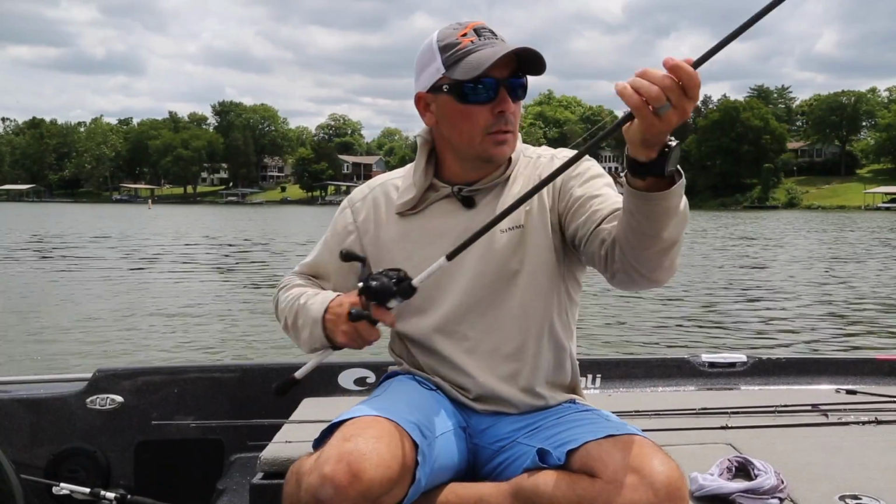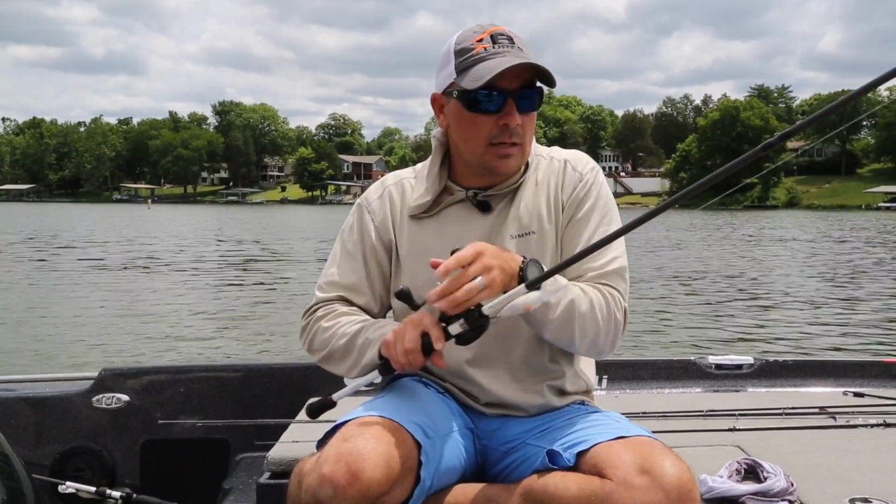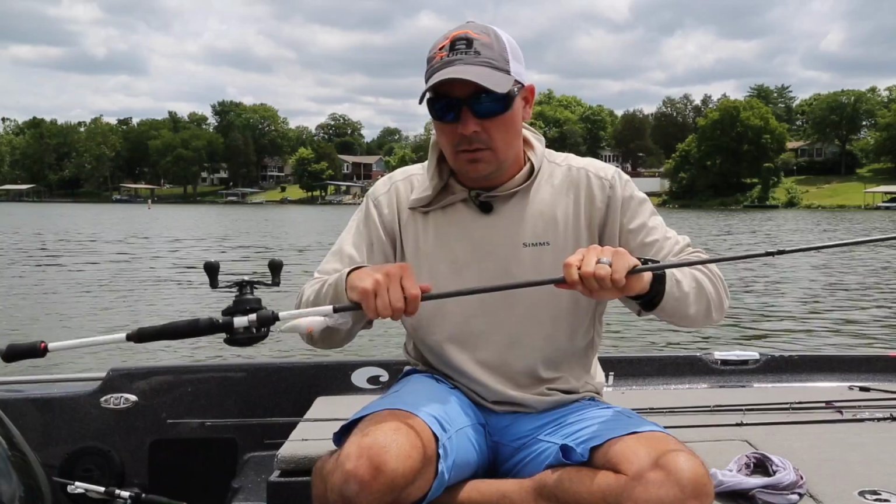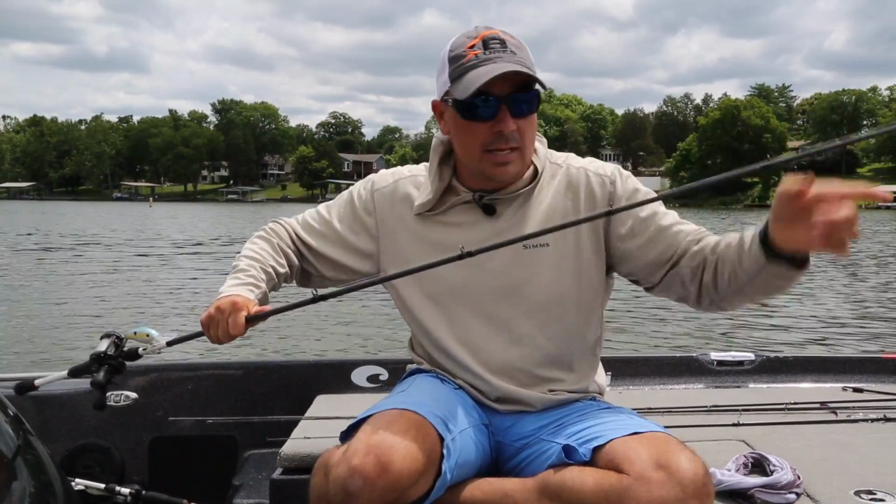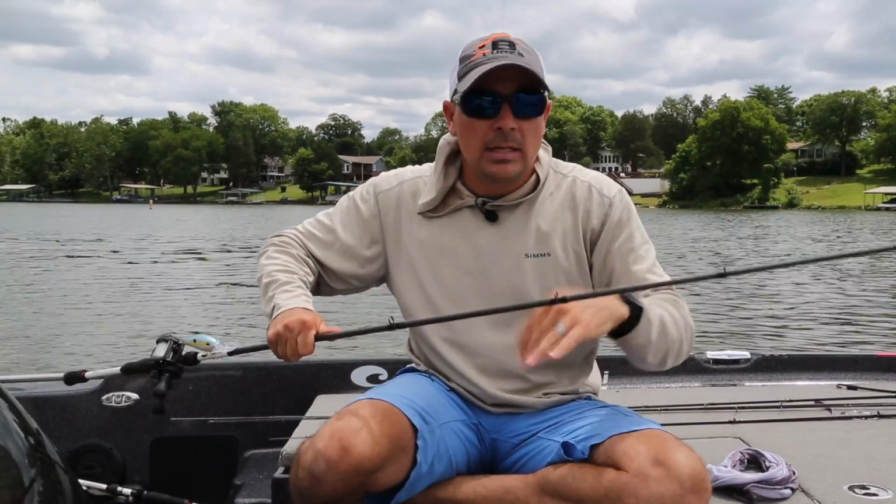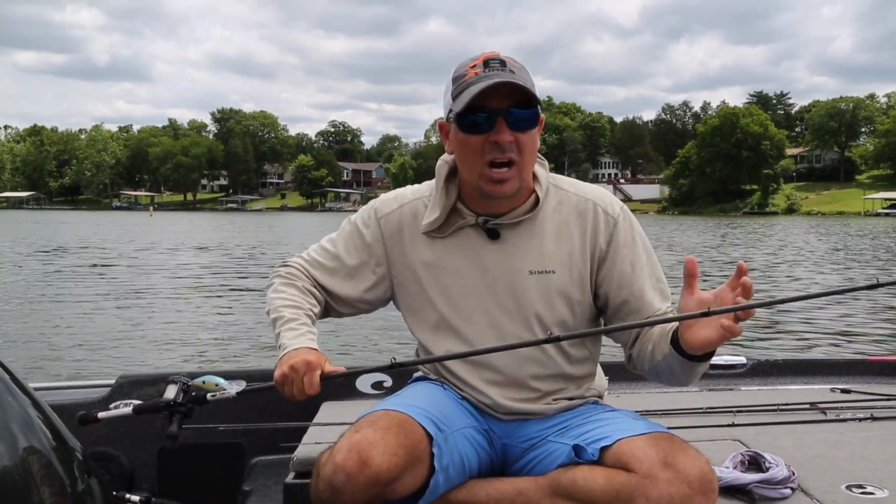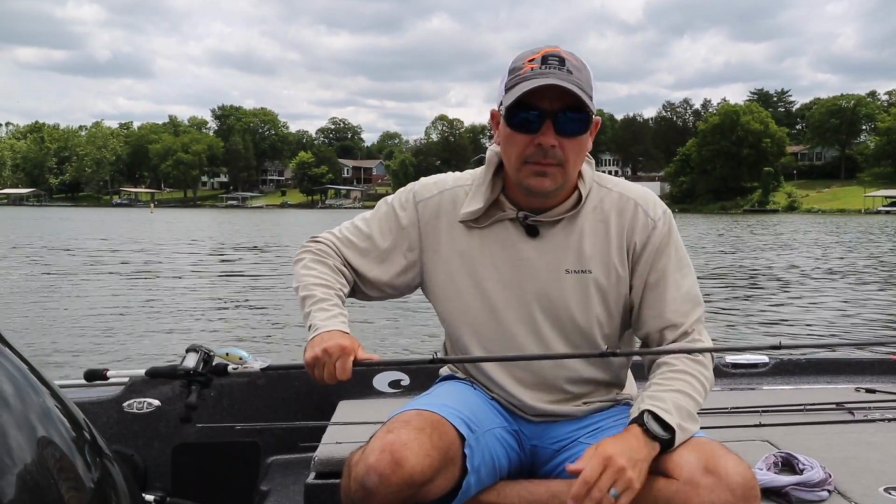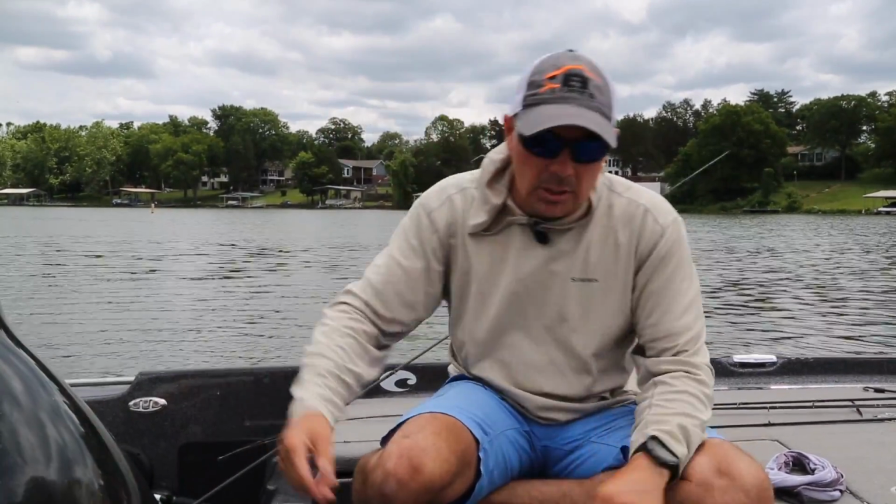What we want is we want a long rod. This is a Lew's 711 deep cranking rod. It's a medium heavy rod. It's got good backbone right here for a long cast, but it's got enough tip up there where it allows that bait to do what it needs to do in the bottom. And more importantly, once the bait gets bit, it's going to actually absorb a lot of that shock. It's not going to put direct pressure on those hooks. It's going to let that fish do whatever he needs to do without tossing your hooks.